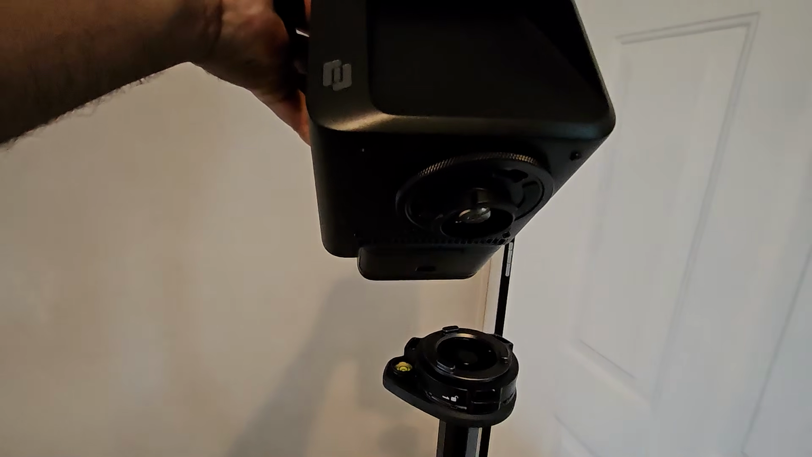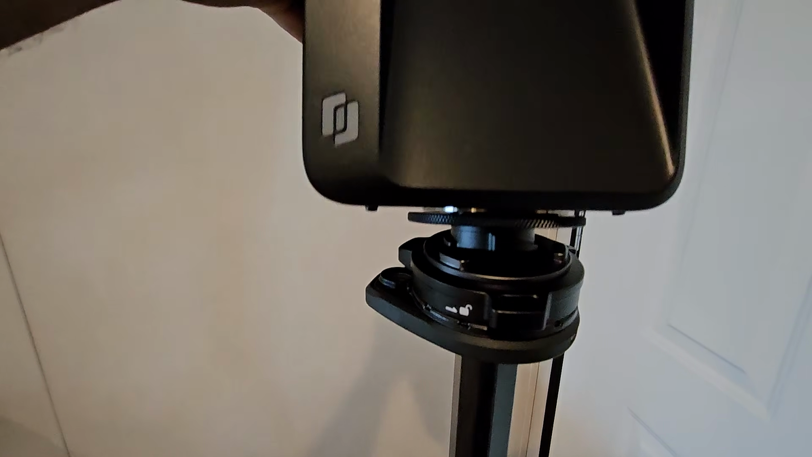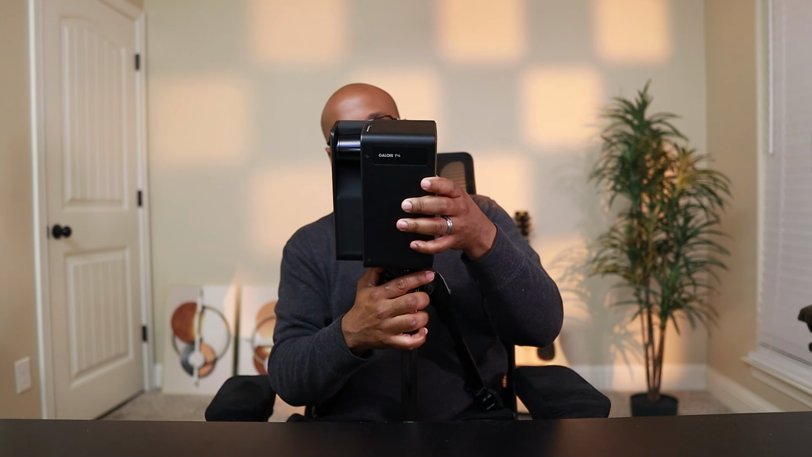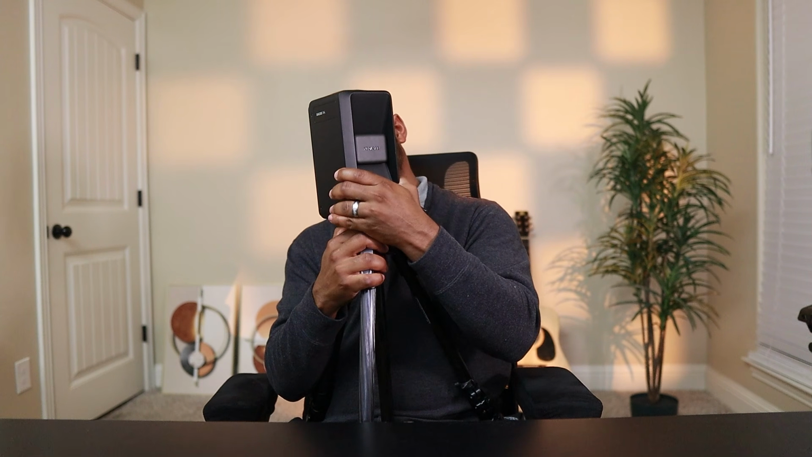The quick release tripod mount is a genuine quality of life upgrade. You simply lock it on, scan, move, click, and it's off. Across a long day of repositioning, boom, boom, boom, all over the place, that really adds up.